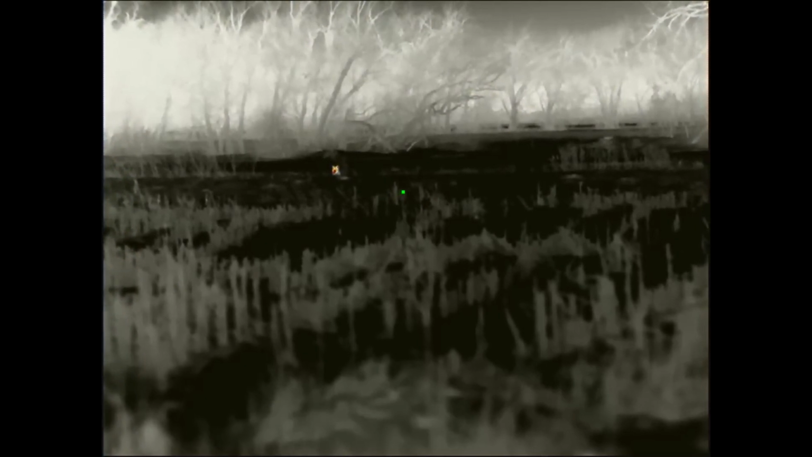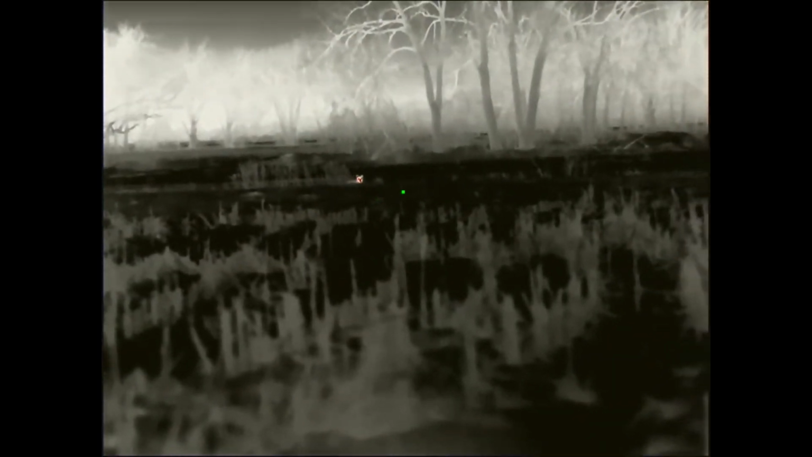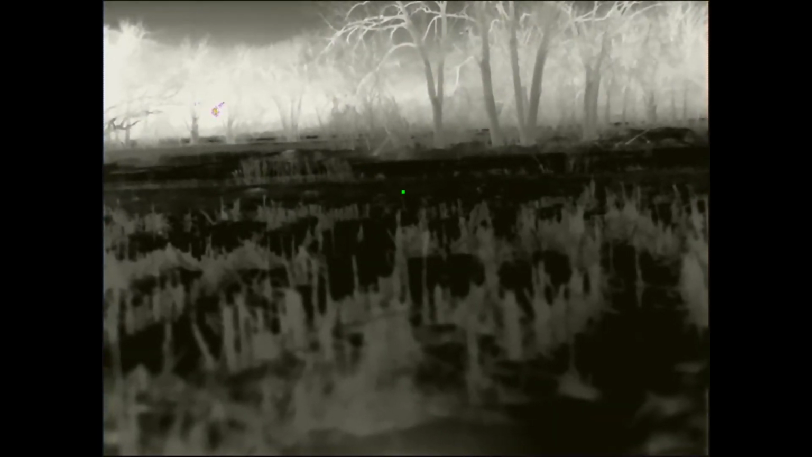going to the north trying to get our wind, but luckily I have my buddy on the end of this tree row for this very reason. And you'll see right about here, my buddy starts barking at him, so I did a bark too and got him to stop. And there he nailed him.